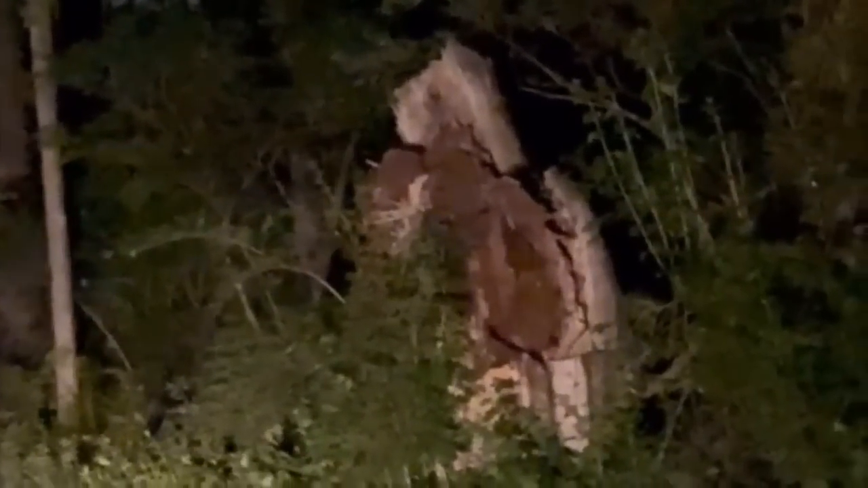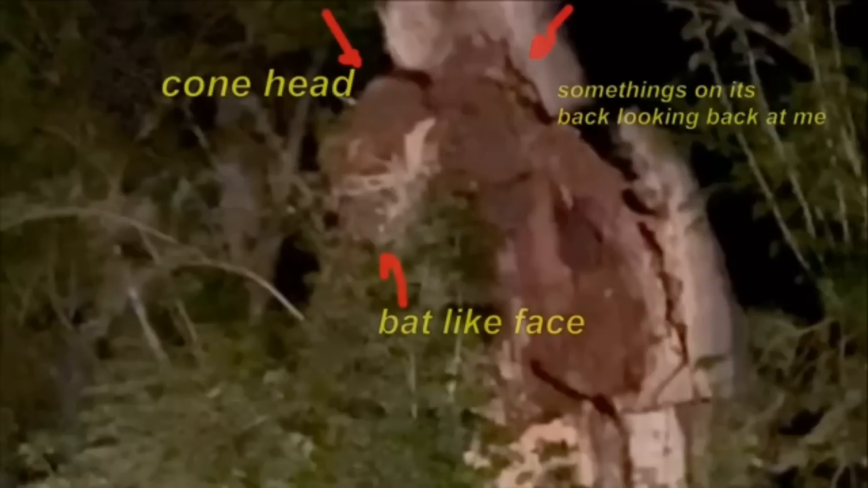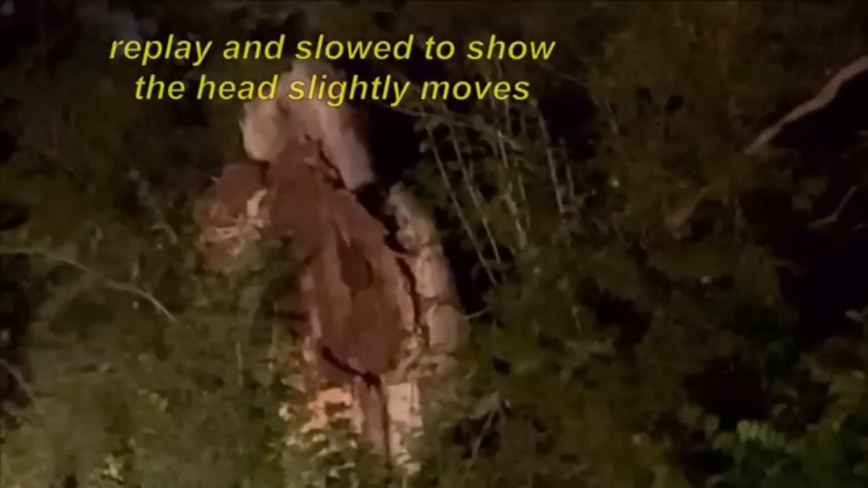Hello? Stick's breaking, dude. I can't. Okay. Hi. And a cone head, bat-like face, something on its back, looking at you as well.